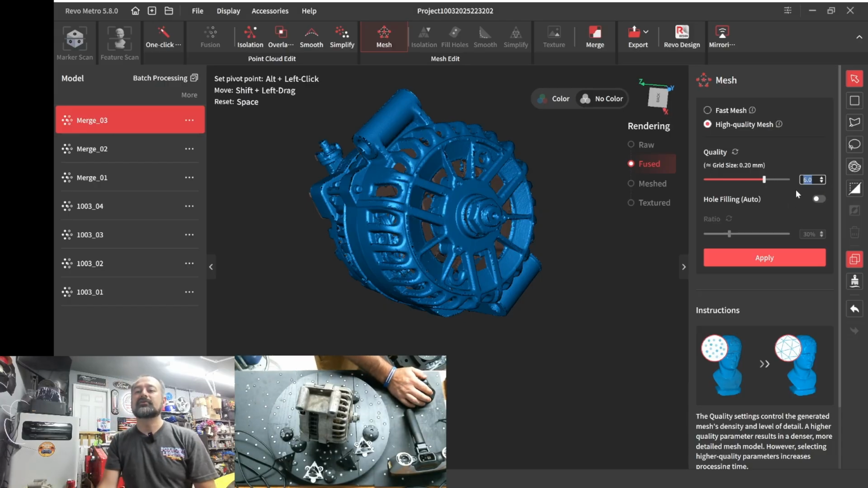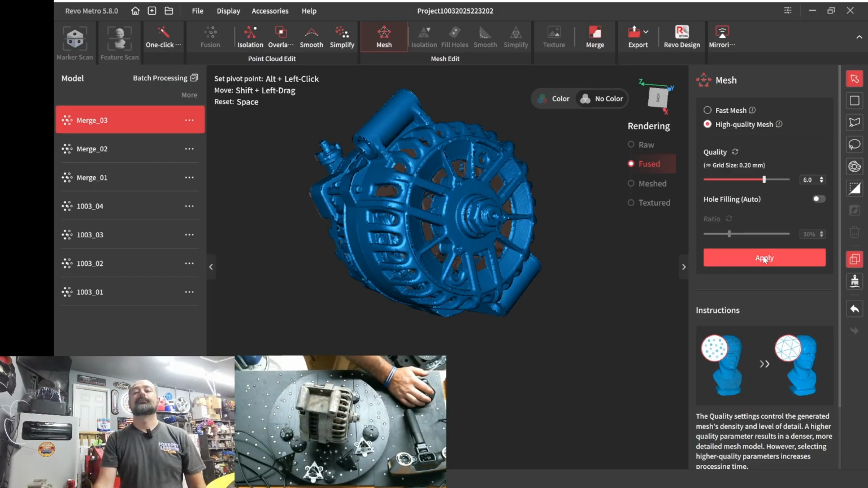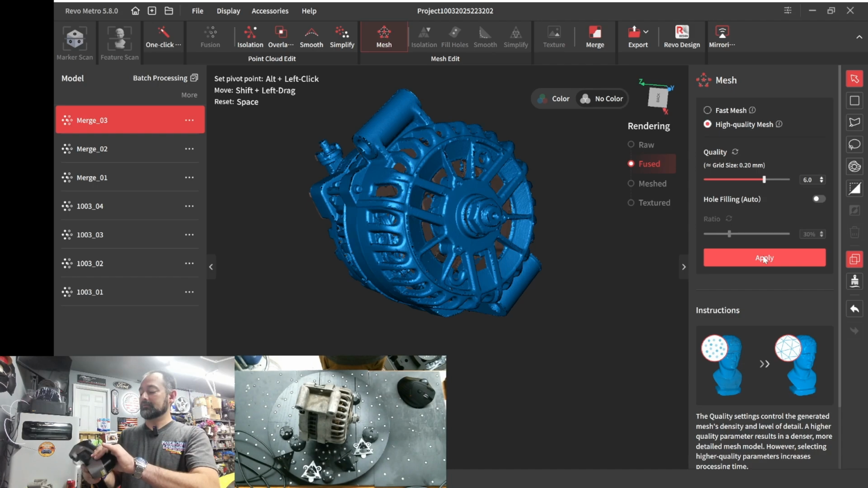I think I fused everything at 0.2, so I'm gonna mesh at 0.2 grid. Let's just go with that. So it's gonna take 2 minutes. In that time frame, we can kind of go over this scanner.